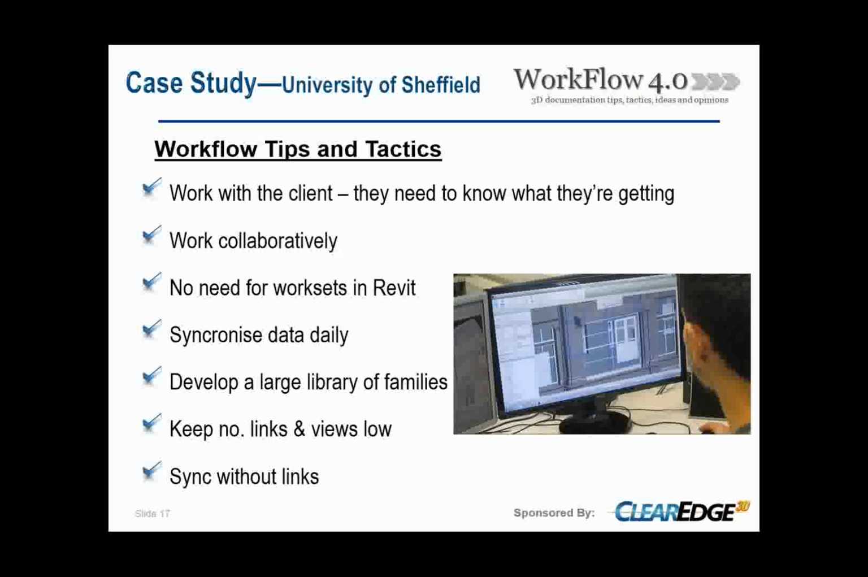We find that using worksets and assigning geometry to different technicians is not really efficient enough for us, so it's not necessary. What we do is keep a good level of communication between our technicians, and we communicate a lot on the areas we're working in, the disciplines we're working in, to avoid as many clashes as possible.